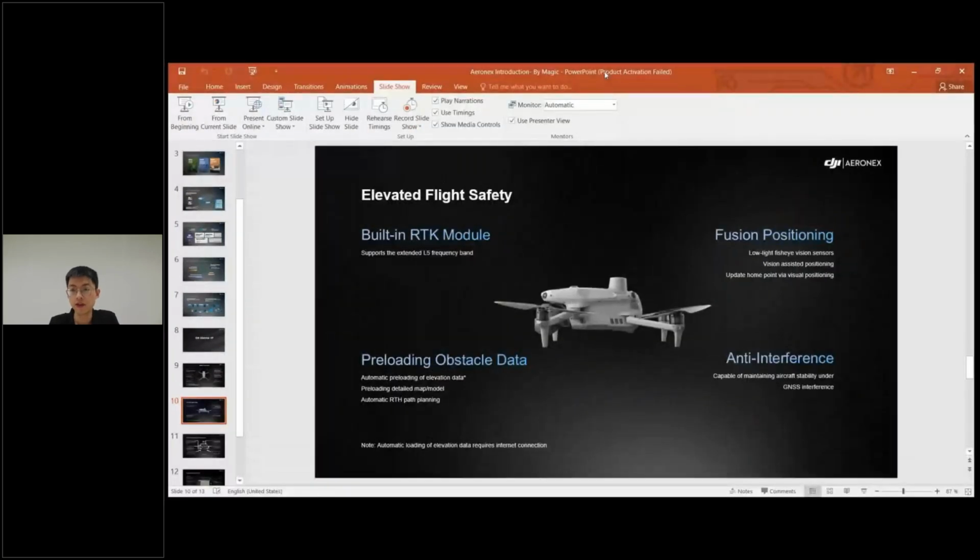And as you know, safety has always been a priority for enterprise operations. The DJI Matrice 4T integrates low-light fisheye vision sensors and also supports vision-assisted positioning, even in high GNSS interference environments.